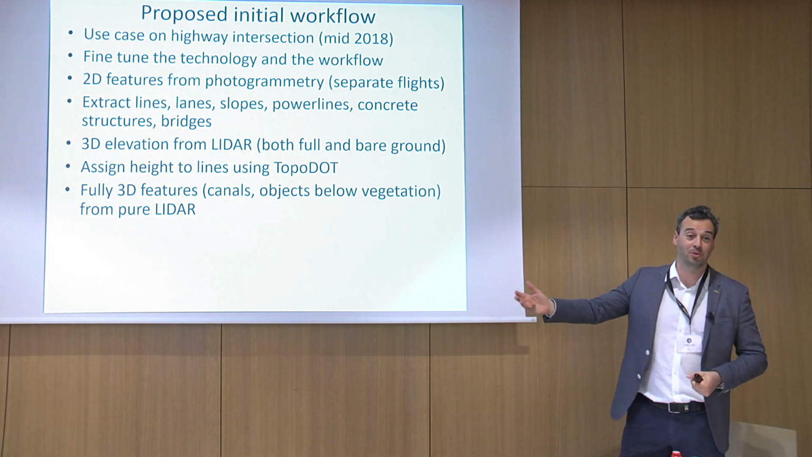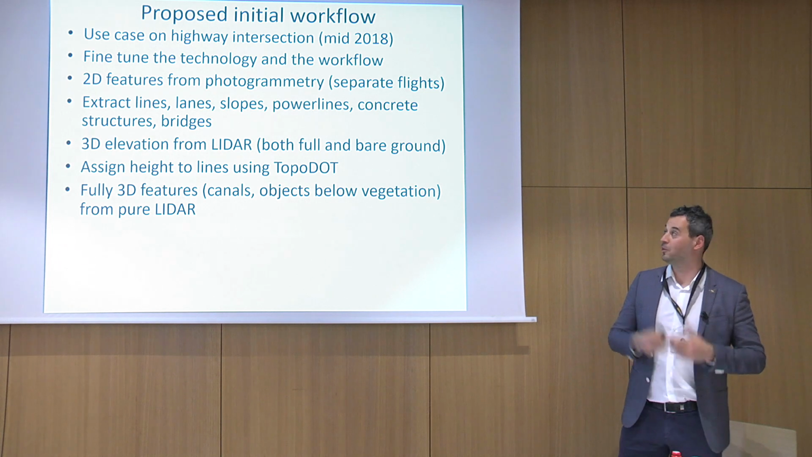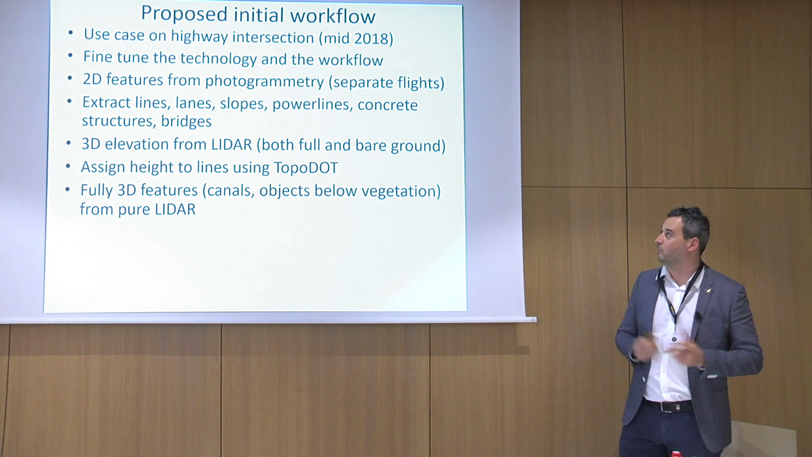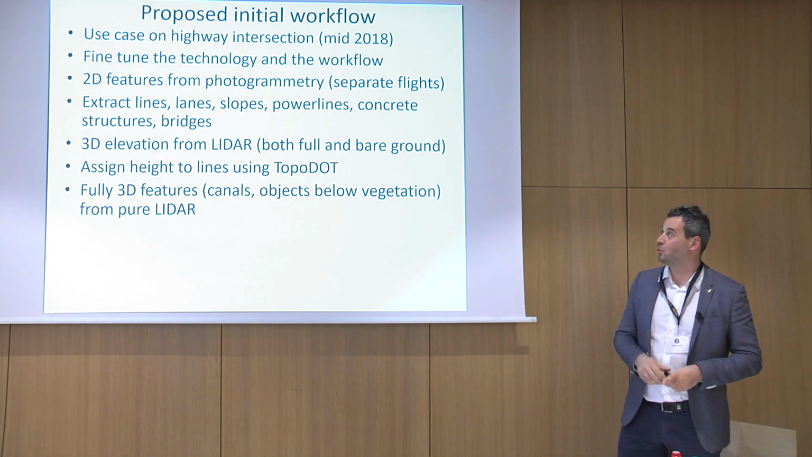It's not just going out to the field and doing one survey. We really have to plan in accordance with all the regulatory framework, and also time-wise, how to optimize the whole workflow, not only the flight, but also processing and vectorizing the data.